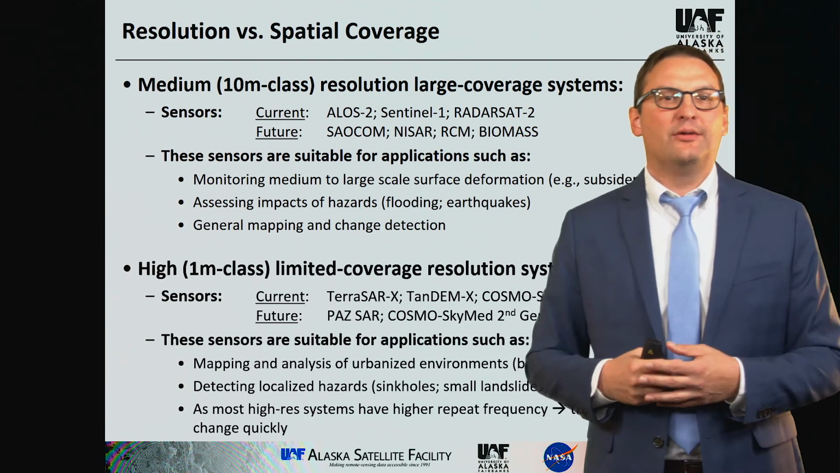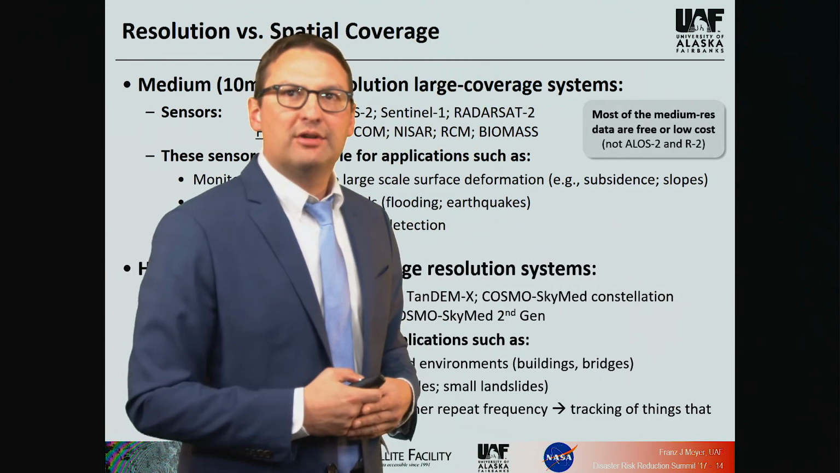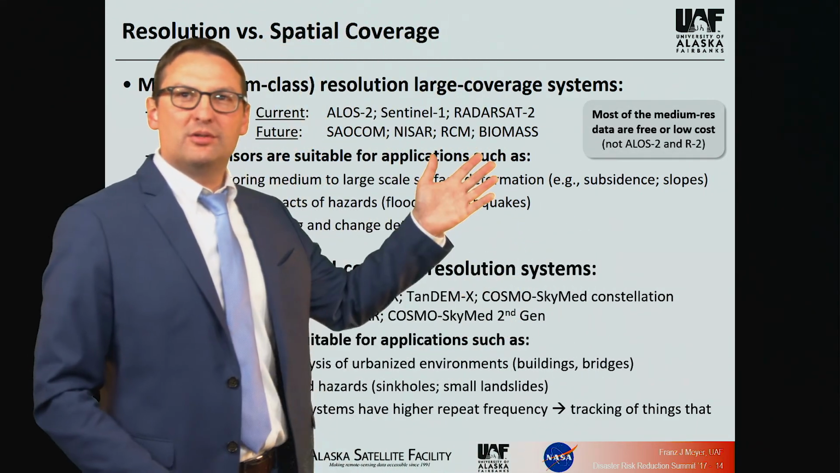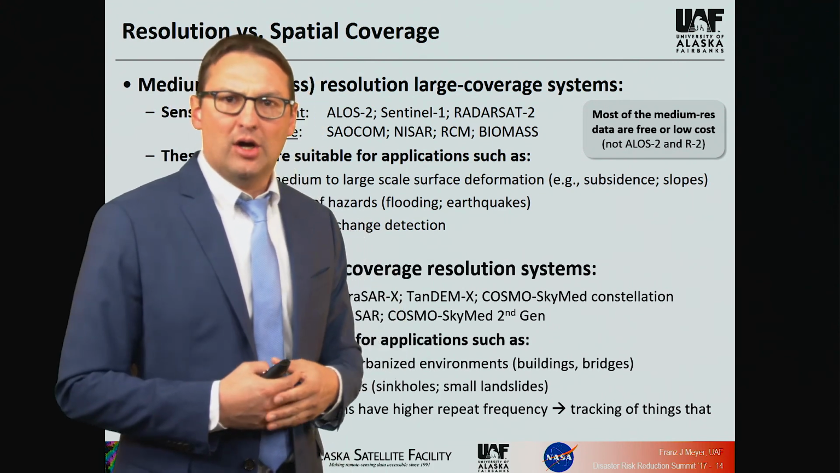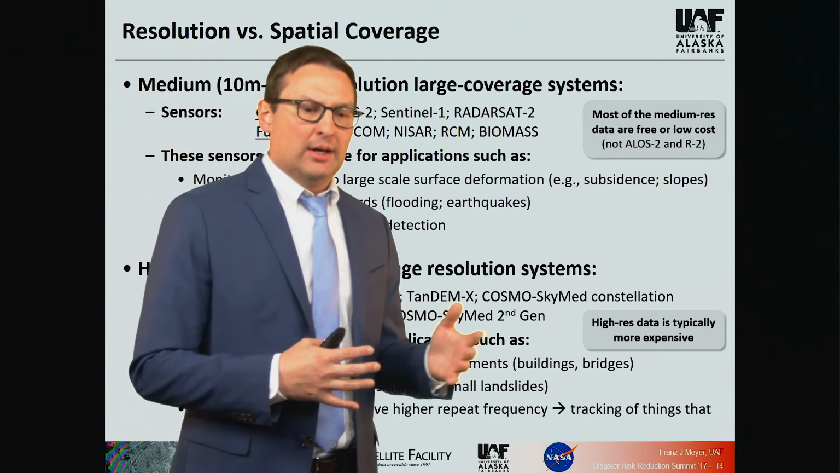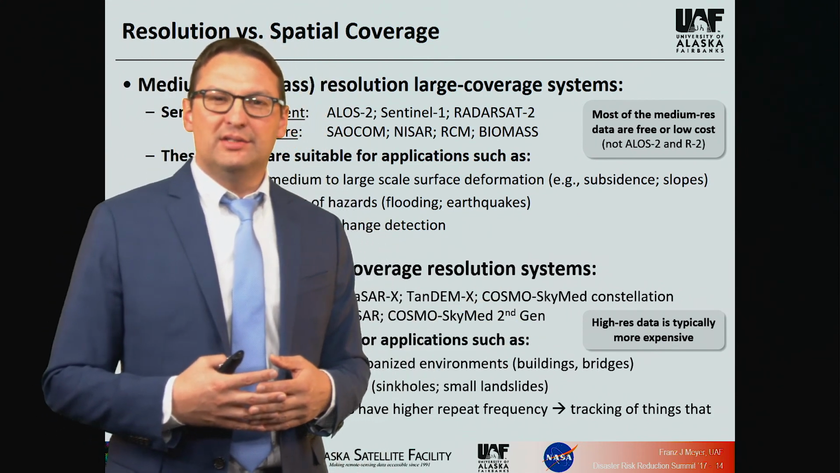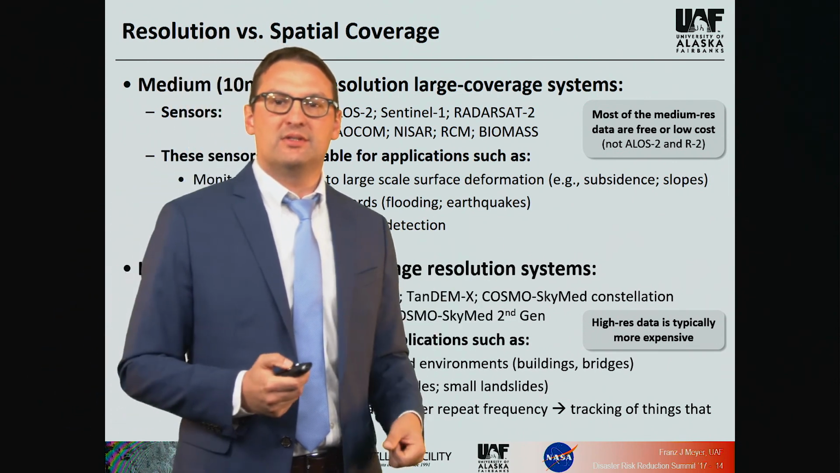So they have all their different capabilities and advantages and disadvantages. Note, however, that many of these medium resolution systems on top are typically either free of charge or very low cost, while the higher resolution systems are more expensive. And also partly not as easy to get. So consider that too when you try to incorporate different sensors in your work.